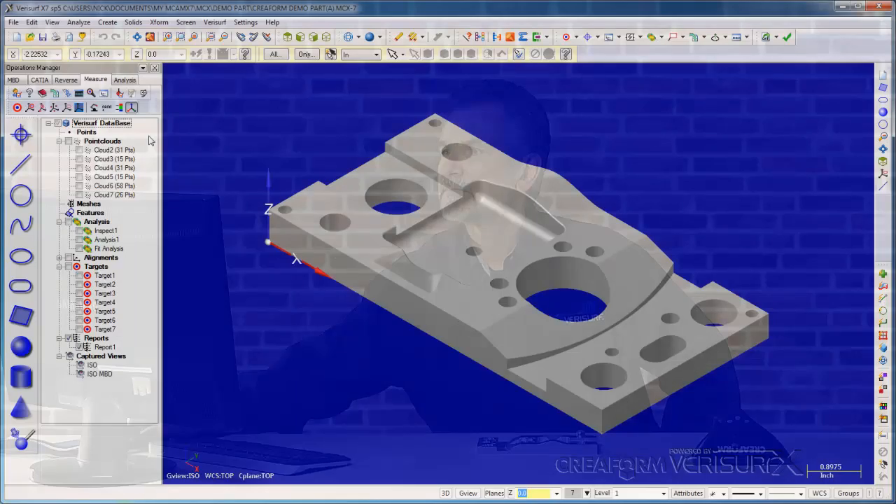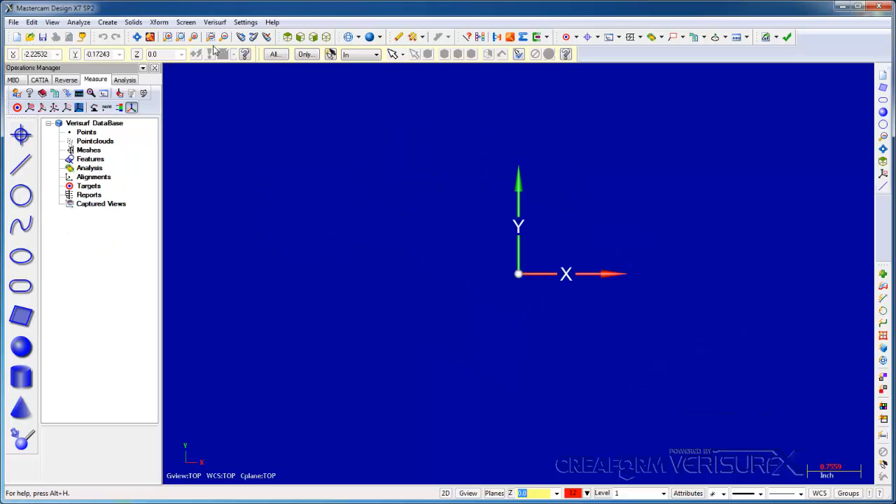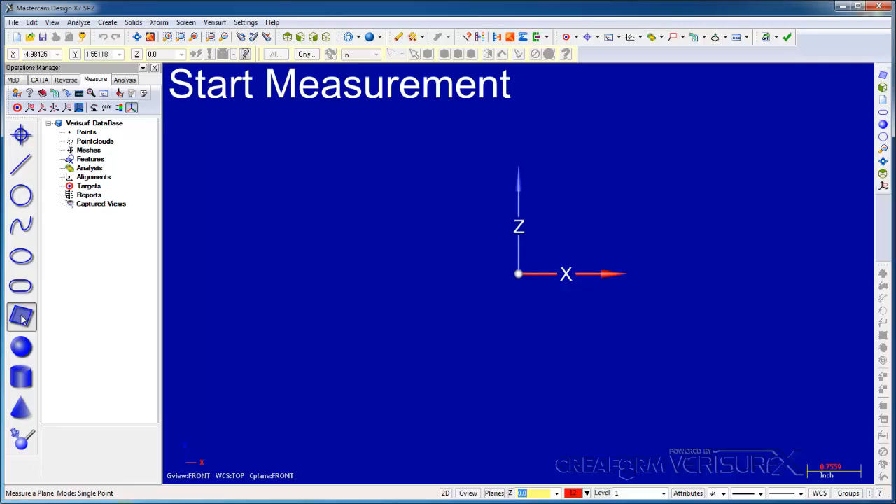All of the workflows we've seen so far have been model-based. We've aligned to a model, we've inspected and analyzed to a model, and we've built to a model. Next, we'll discuss print-based inspection and reporting of prismatic features. I'll align to the part frame shown here, but since we're not using a model, I'll open a new file. I'll start by measuring a plane and 2 lines for an alignment.